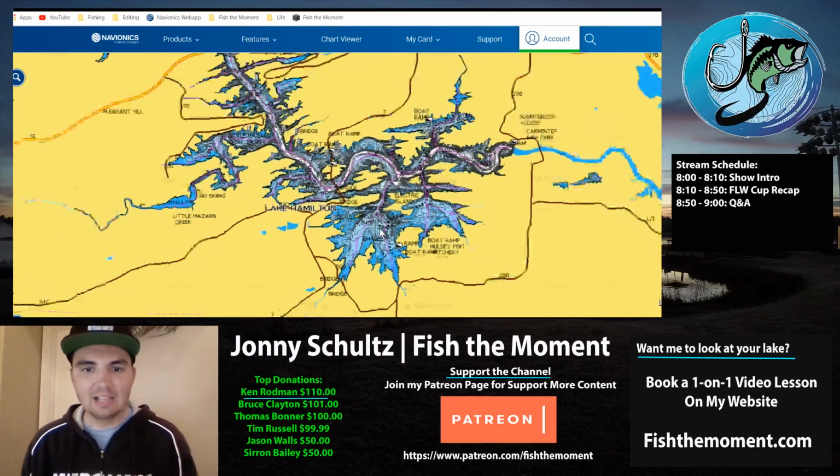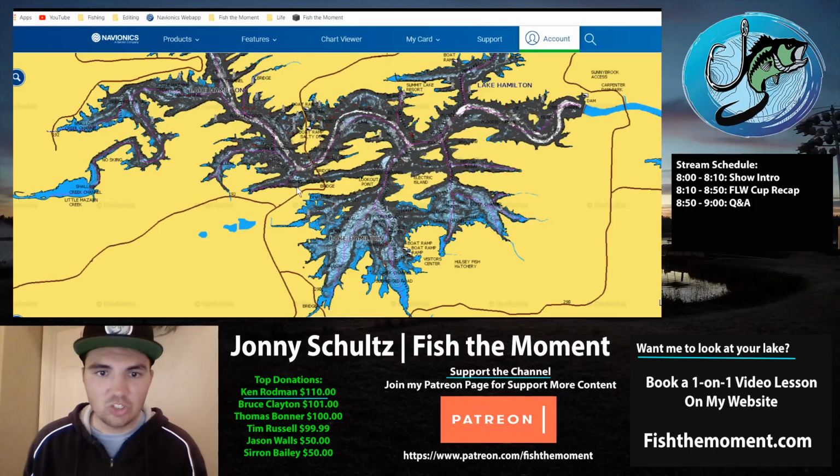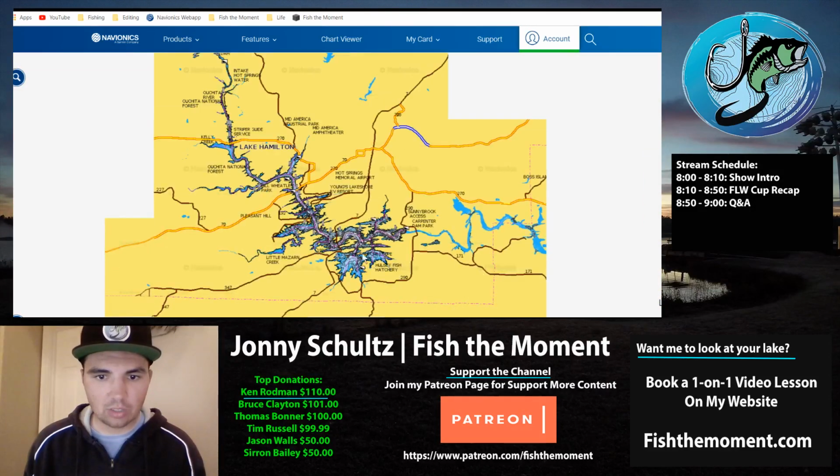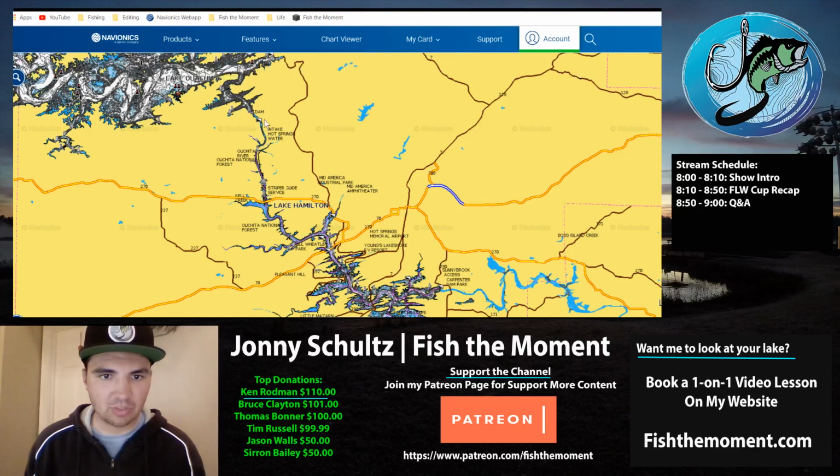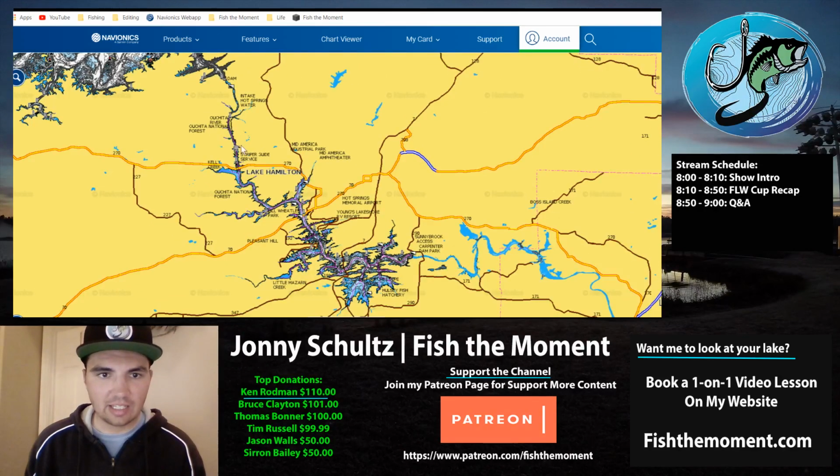But basically, Lake Hamilton is a pretty small lake. You wouldn't really know it, but you can run from here down by the fish hatchery all the way up to the top dam where some of these guys were fishing, literally in like 10 minutes if you're driving at 50 miles an hour. So this is a very short run up this lake.